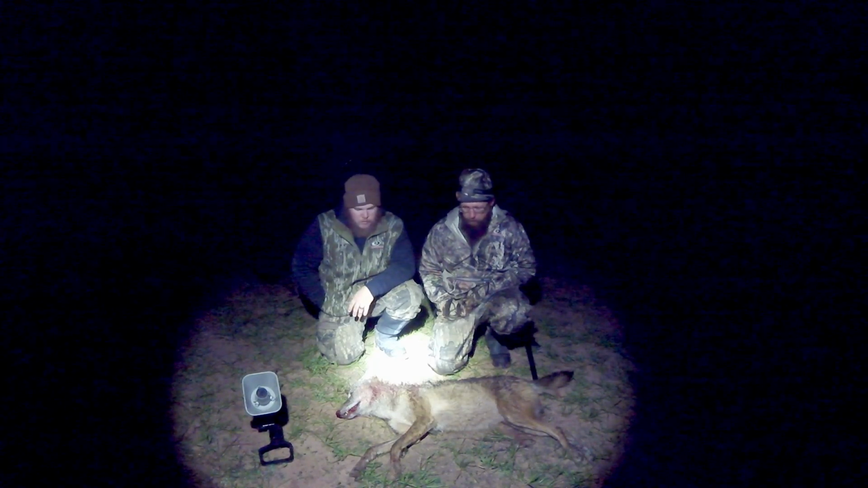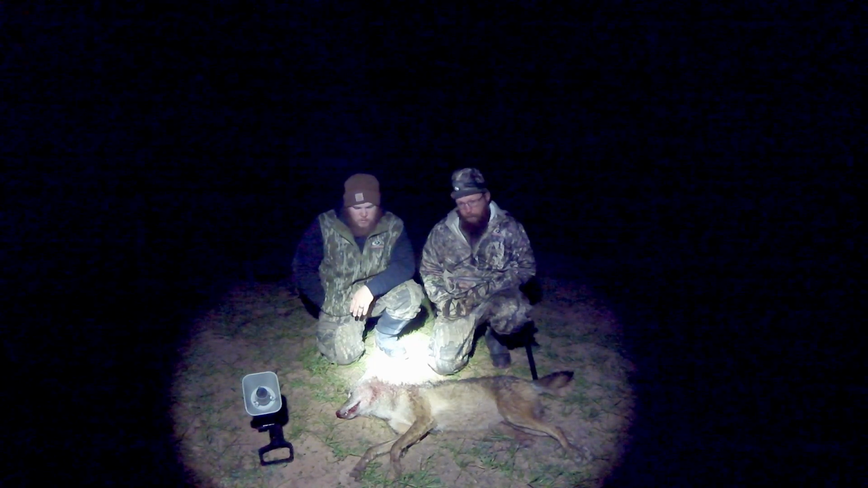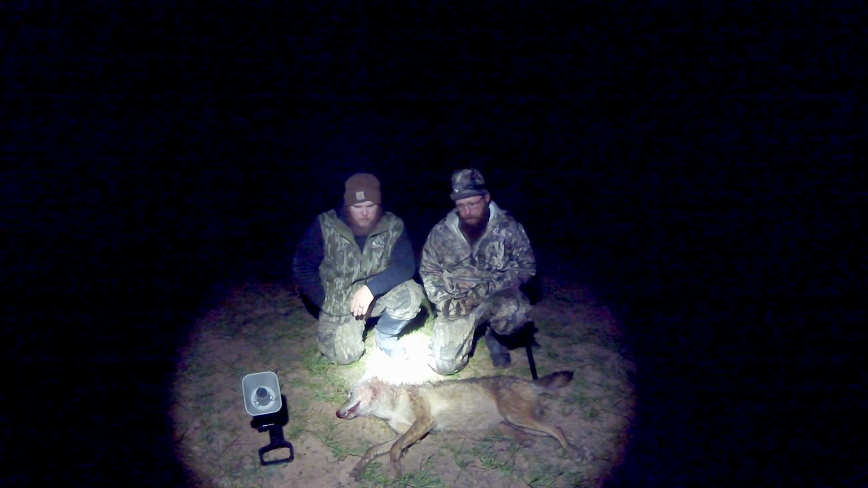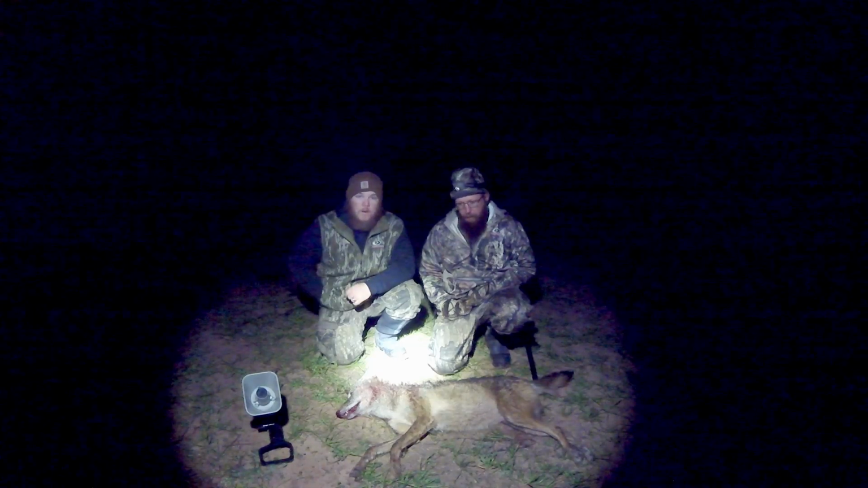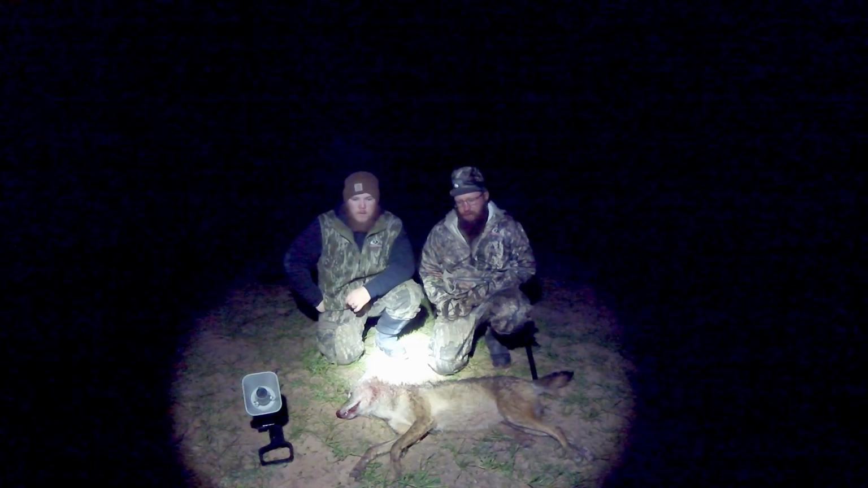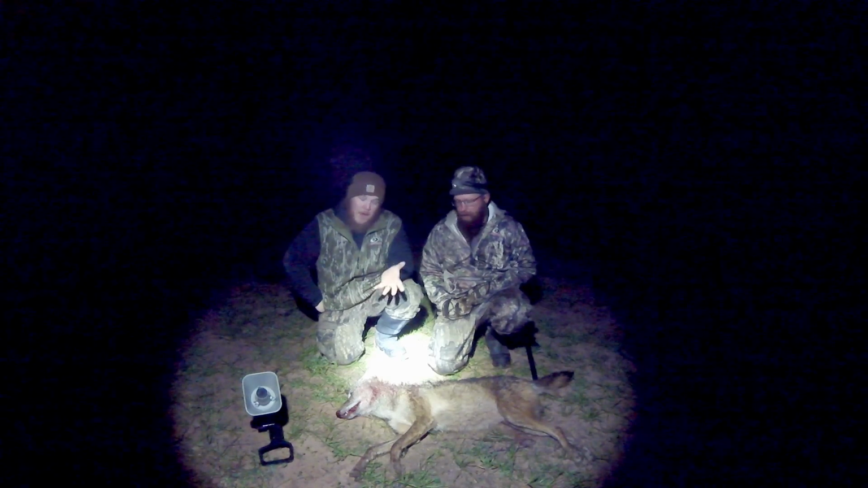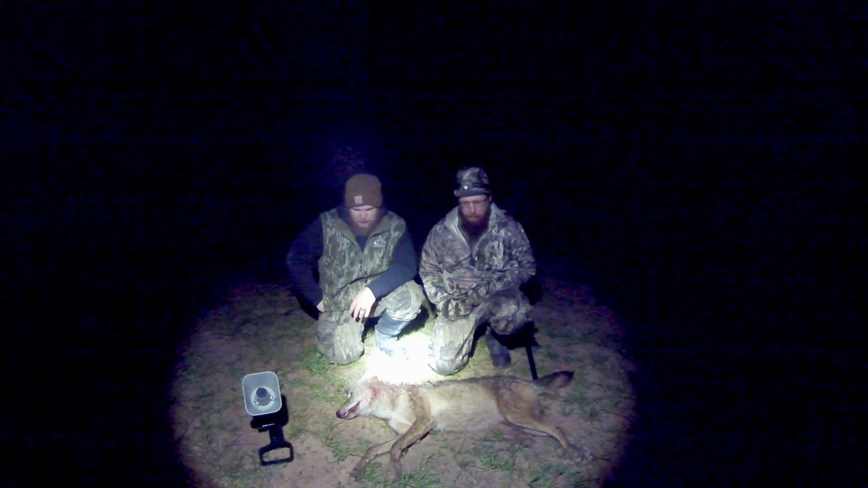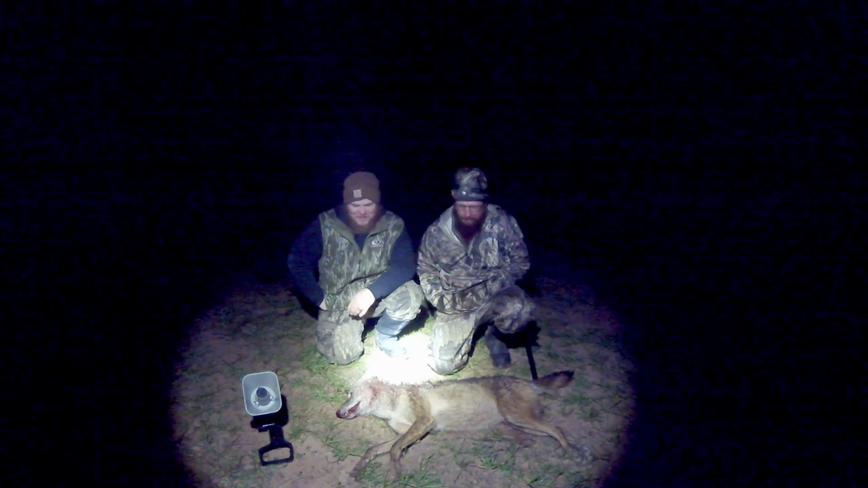I did the lone howl 1, lone howl 2, lone howl 3, and I heard Justin say coyote. And you can see in the video, this is a big female he shot, but there was a male in the edge of the woods. You can see its eyes, and when he said it, he got excited. I get too damn excited when doing this stuff. So yeah, he pretty much hollered out coyote. When you're trying to be quiet, it sounds like he hollered it out.